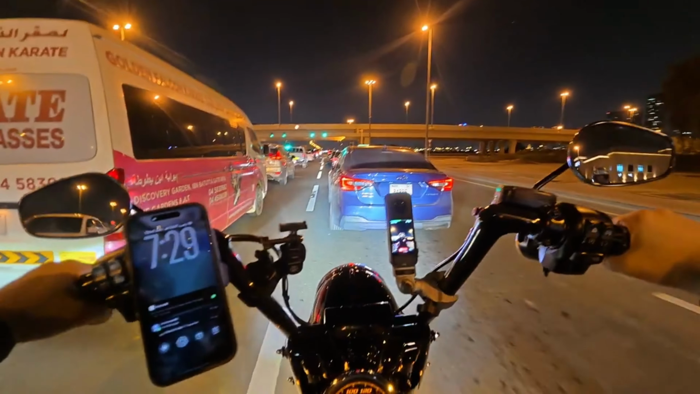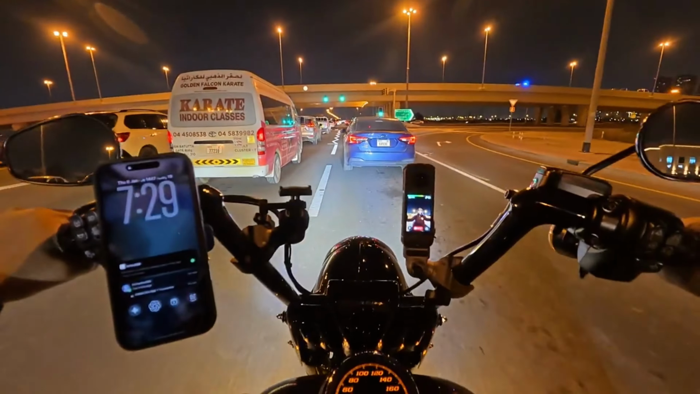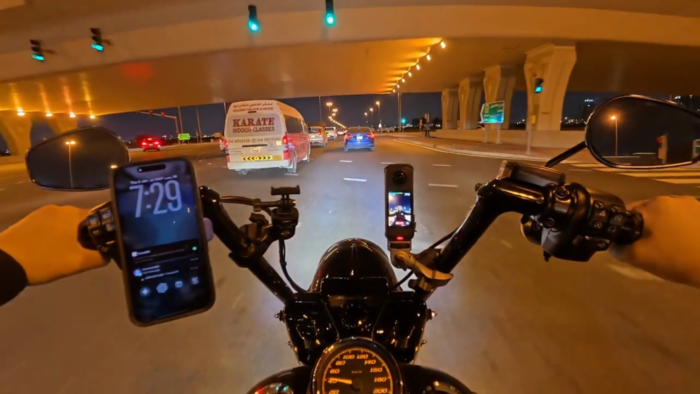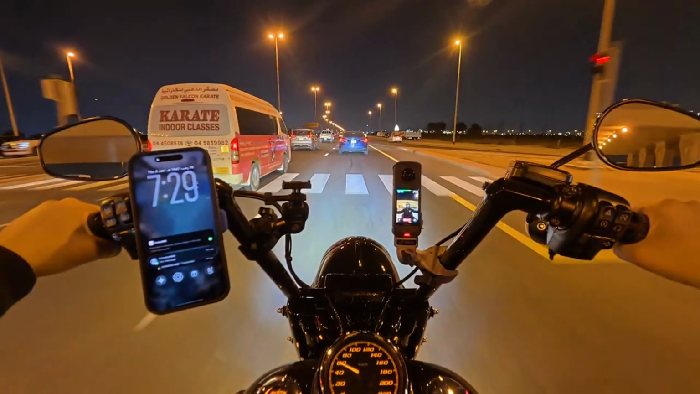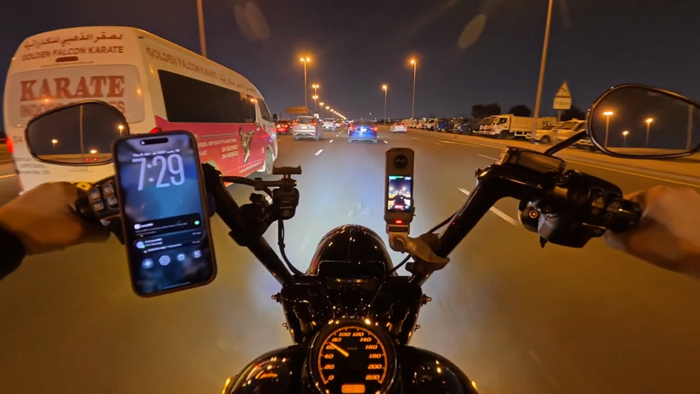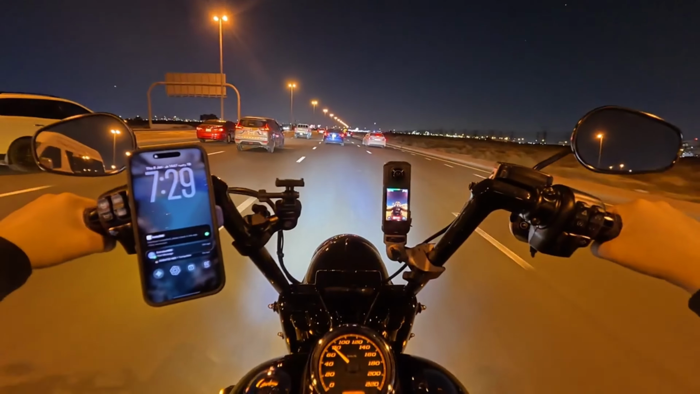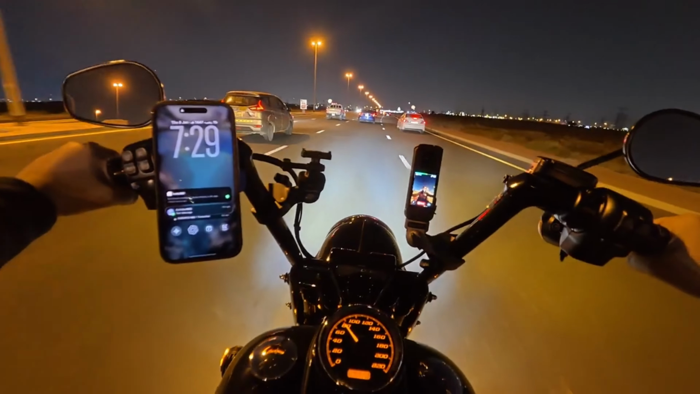Here we go. Yeah, so I'm going to run this recording until the battery dies. If I reach home, I reach home. If I don't reach home, well, what to do? So I've got about 18% battery left in the Osmo Action 6. The X5 looks like it's got about 30. I did use the camera yesterday and didn't charge it, so minus yesterday's footage, around 35 minutes.